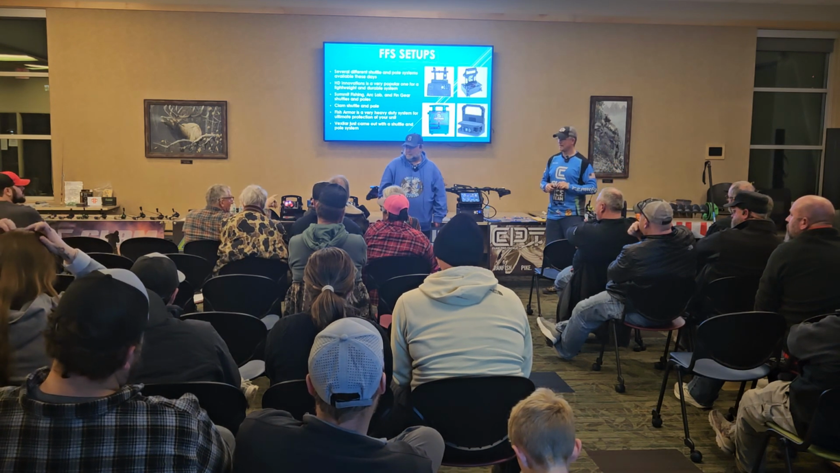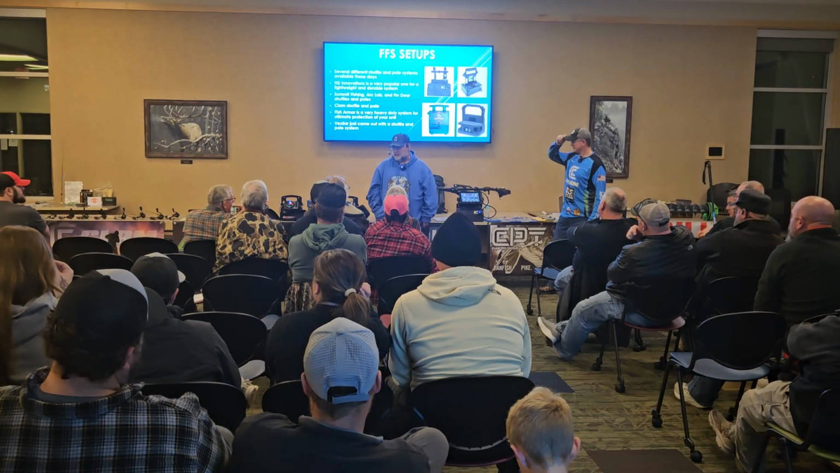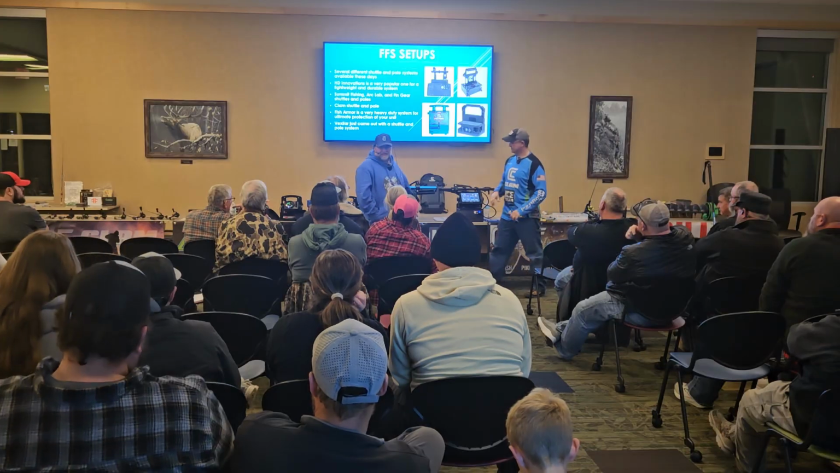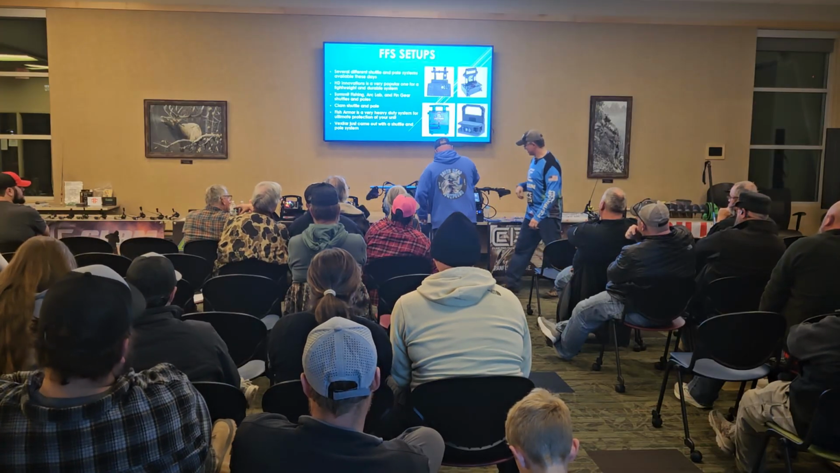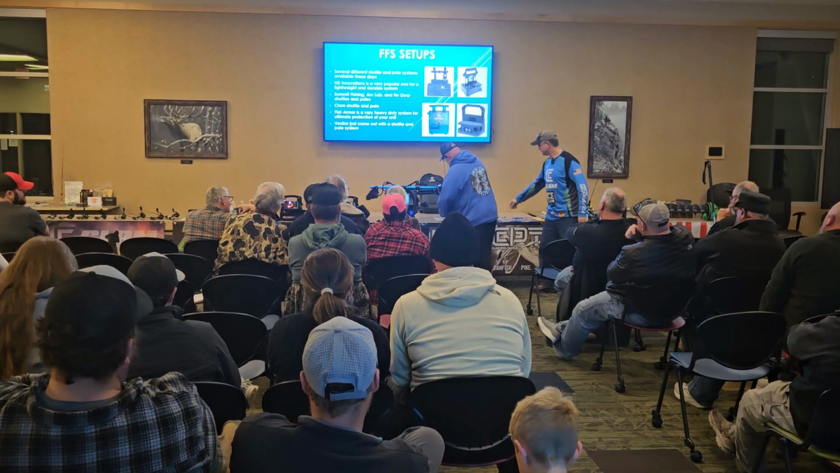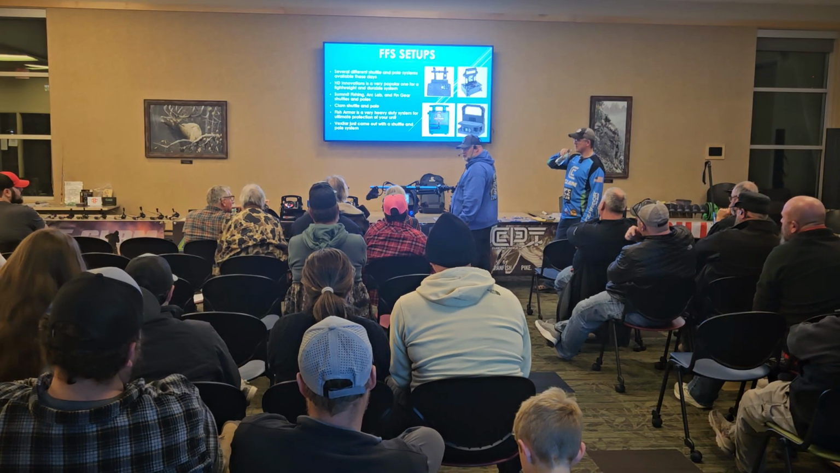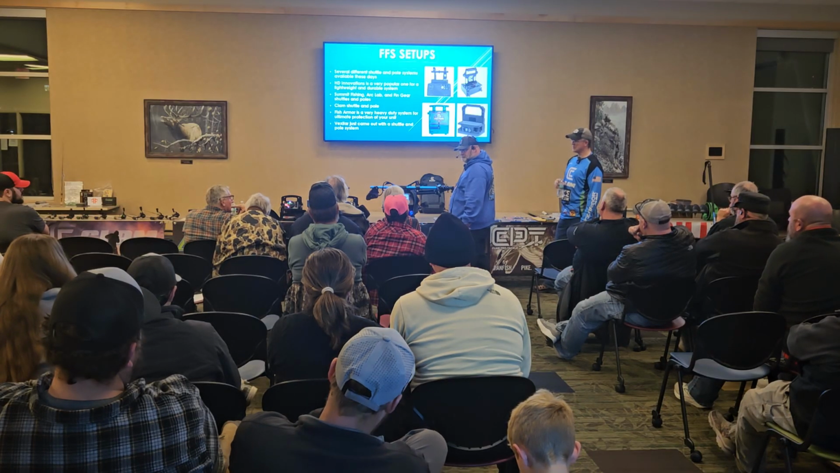What's the weight of the unit? About 20 pounds. For the Garmin, a lot less. He's half that because he doesn't run the CPU. He doesn't have the black box, which is this right here. What's that? That's the CPU system. That's the processor to run the unit. It's like a computer tower, basically.